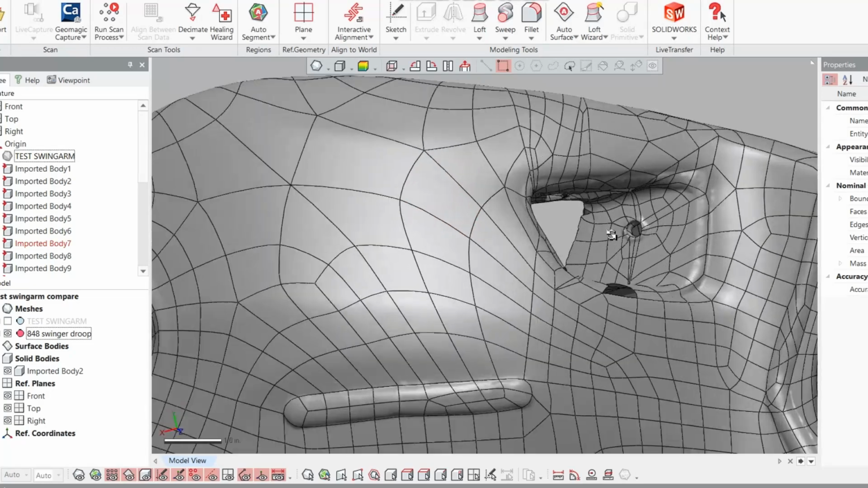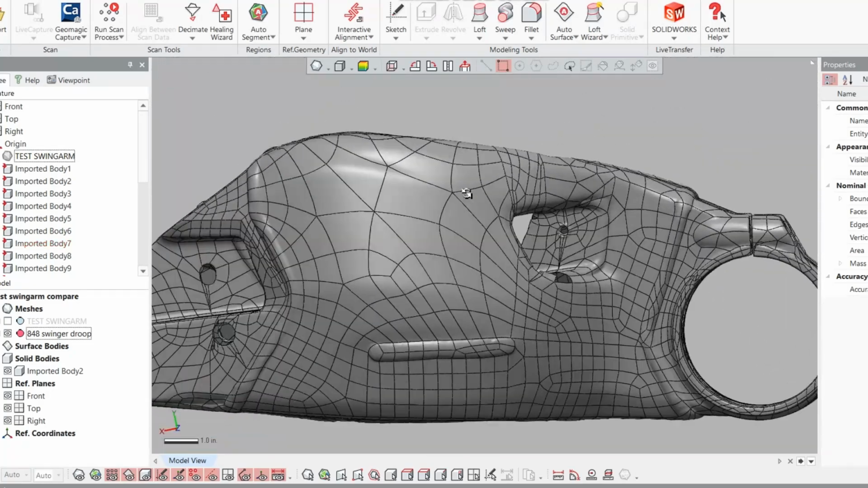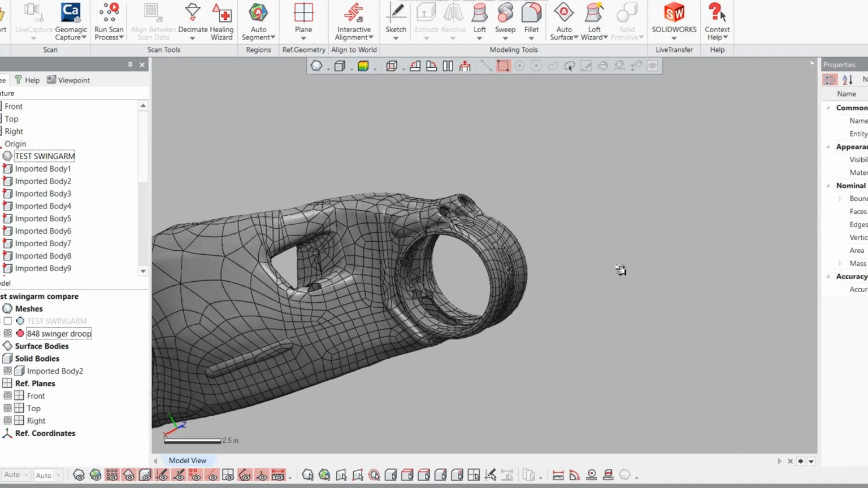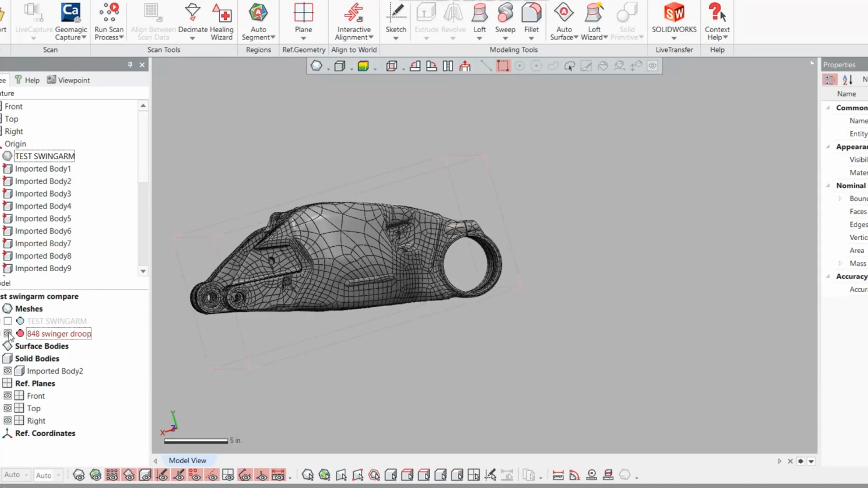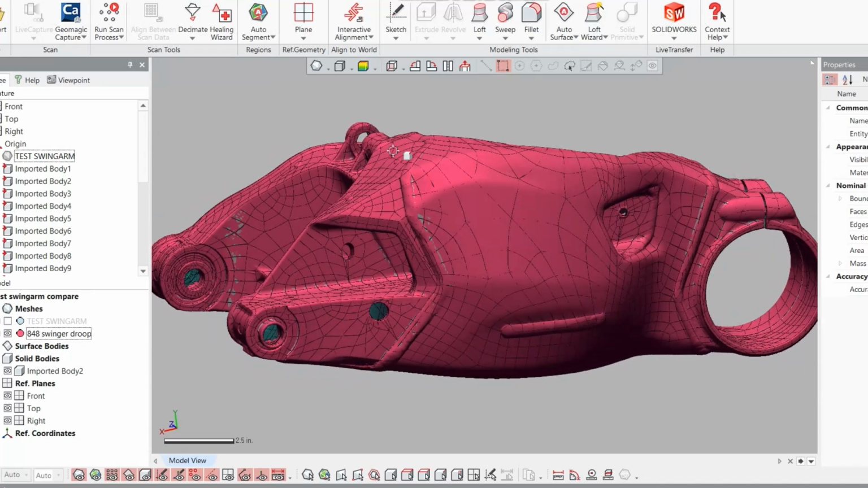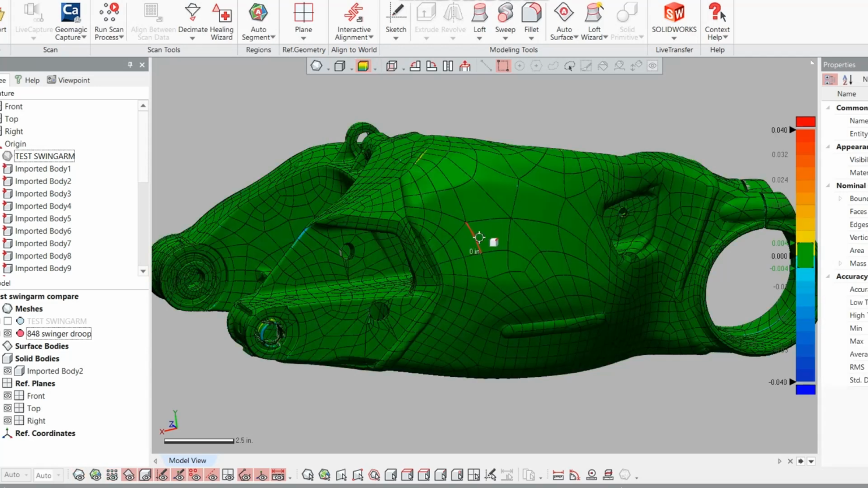So there's our surface body. Now the next thing we want to do, just so we can trust it, is compare the surface to our mesh. We can do that up here with this little button. And it usually takes a few minutes because it's computing a lot. Well, that was fairly quick.